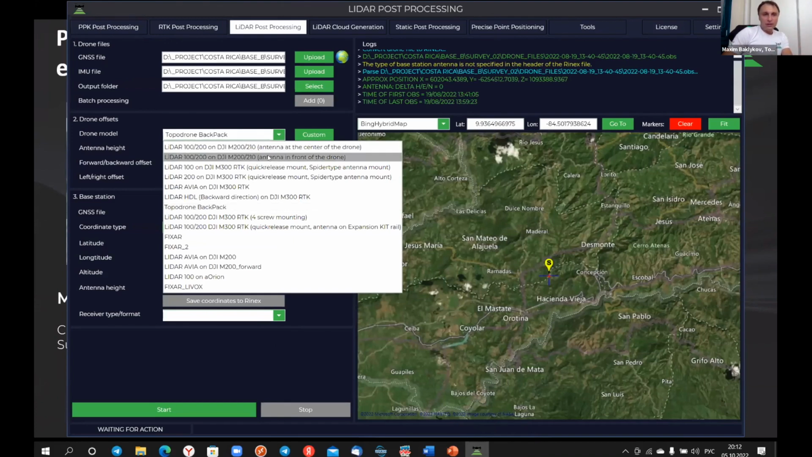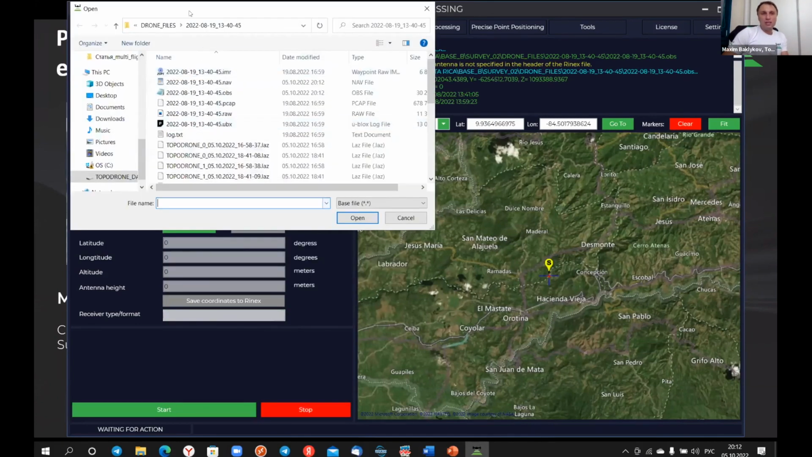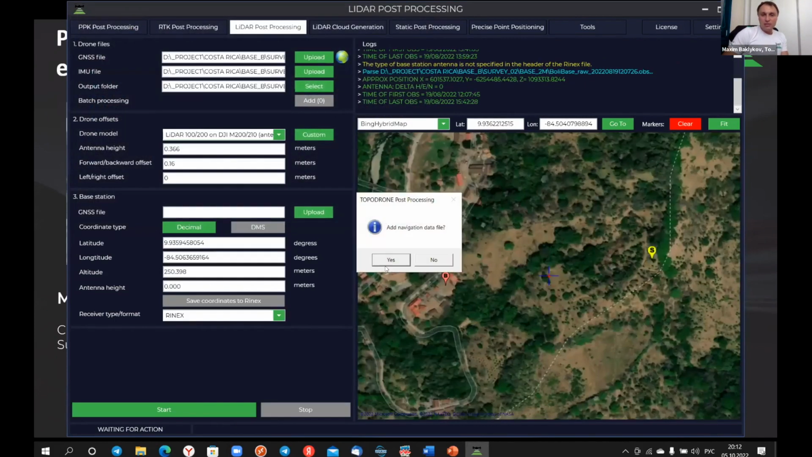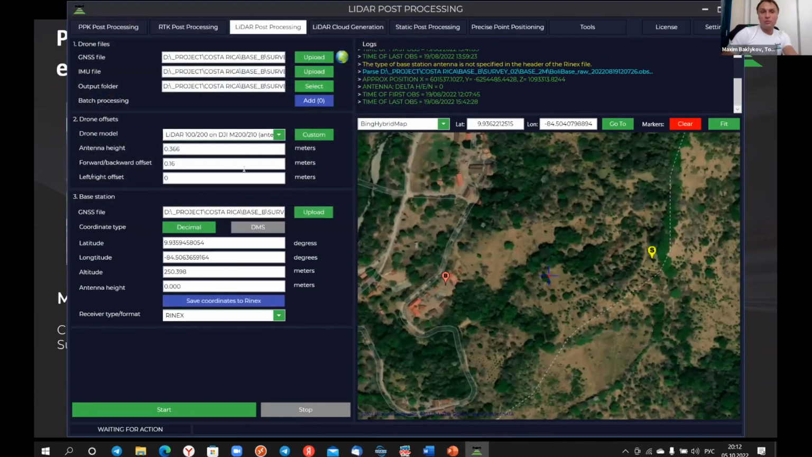It's very simple. And finally, you will add a base station file, nothing else. If you already have a base station file with precise coordinates inside, in this case you don't need to change the coordinates of the base station.